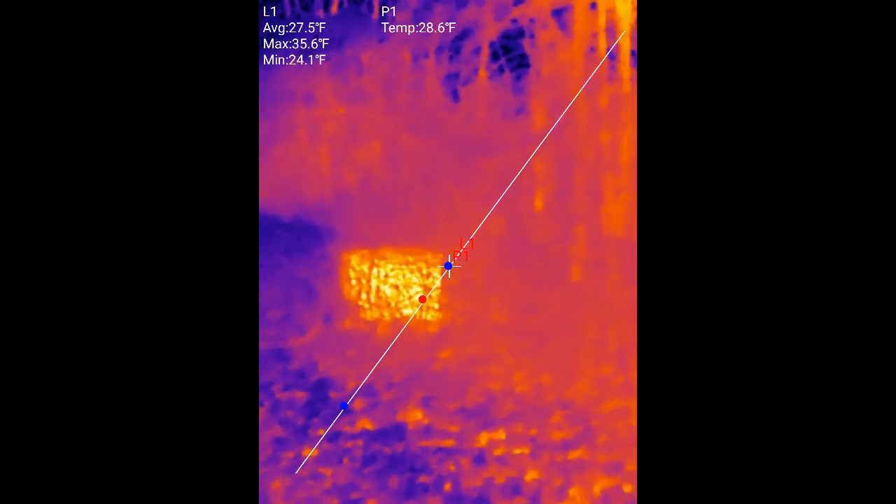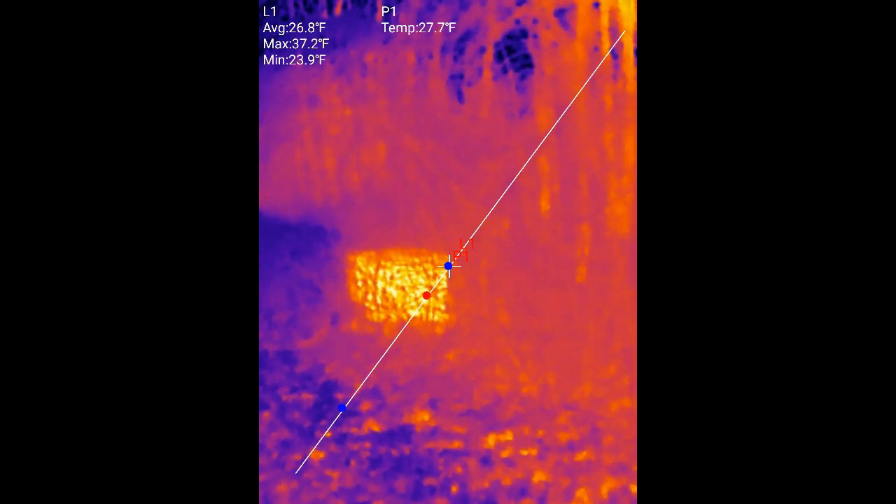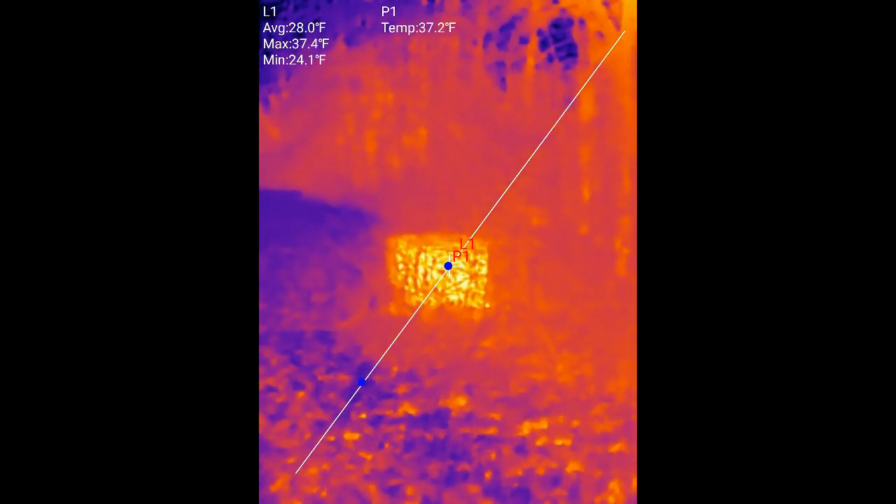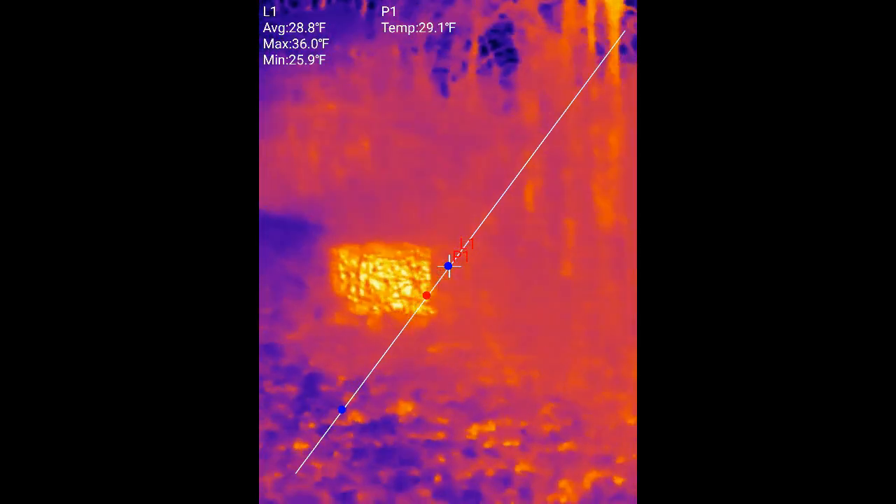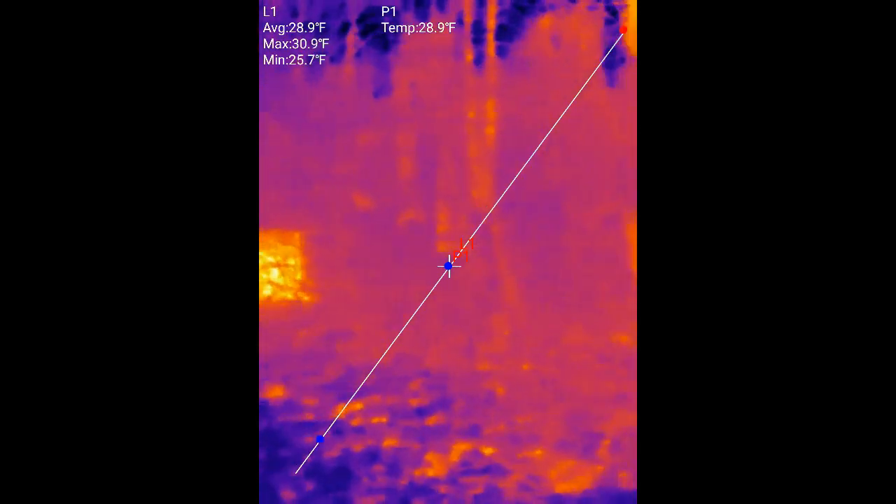Looks like the outside of that is sitting at about 28 or so. Oh, whoops, I'm off with the point. 38. And then background vegetation sits around 28, 29.